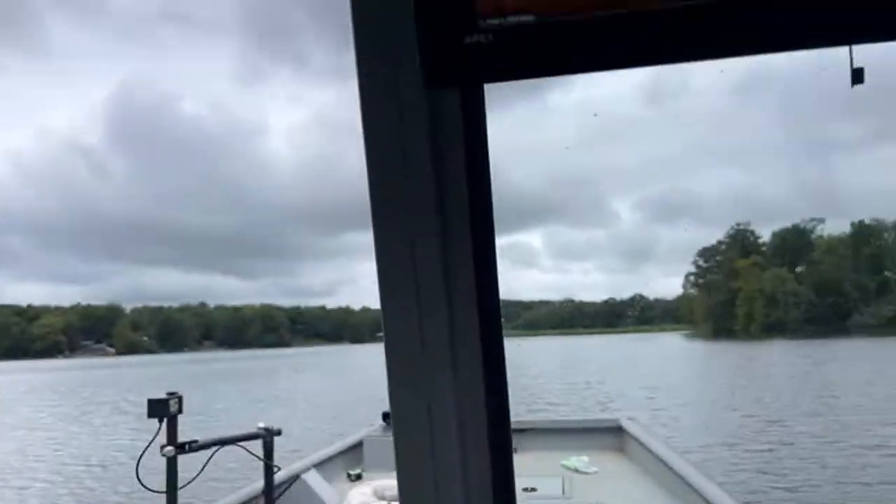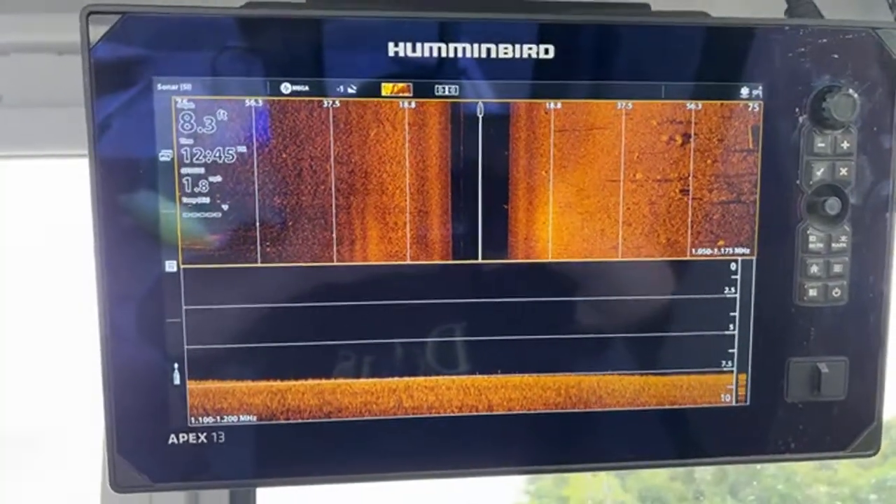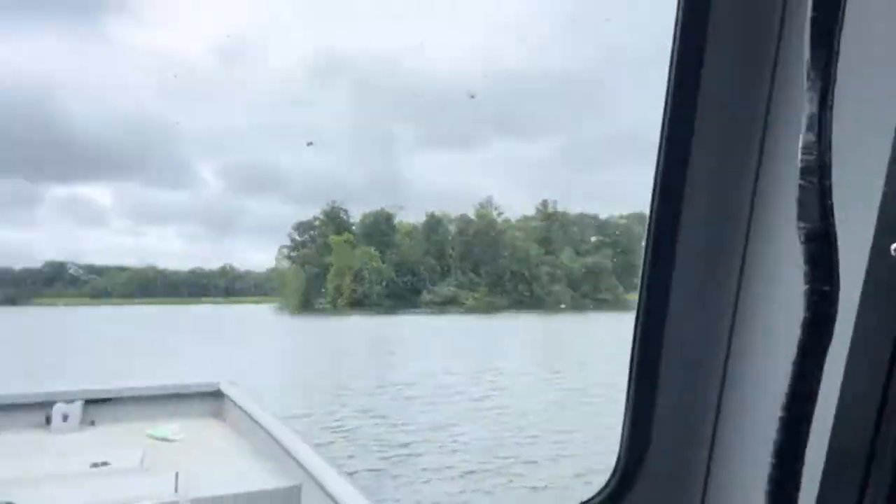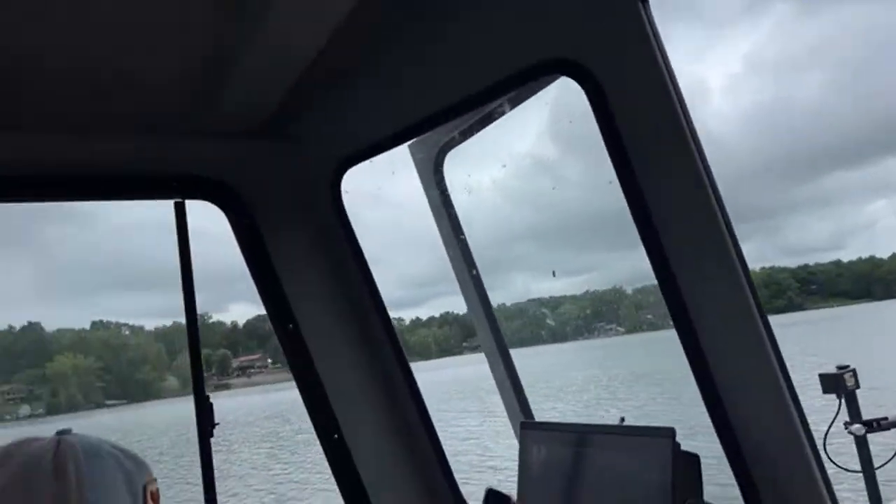We're at 8 foot. We got a few houses, a few homes over here. This new West Frankfort Lake is a pretty nice little area.